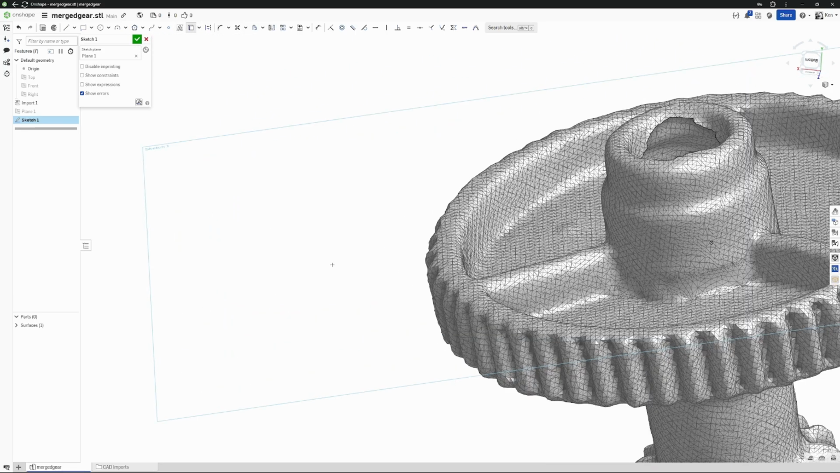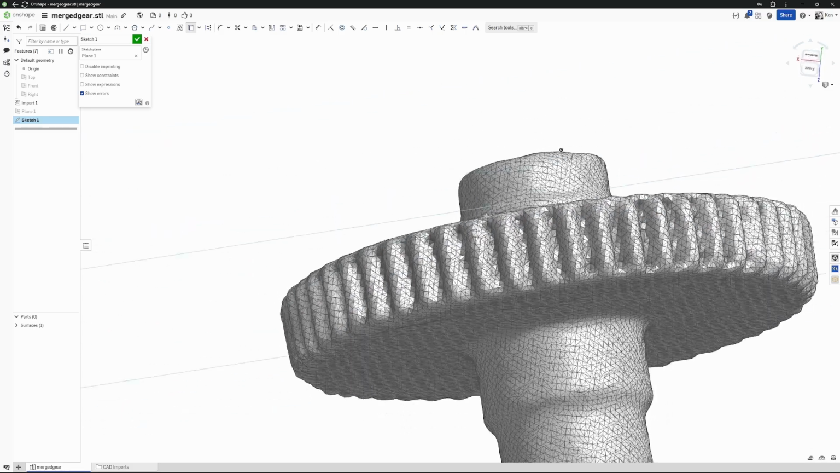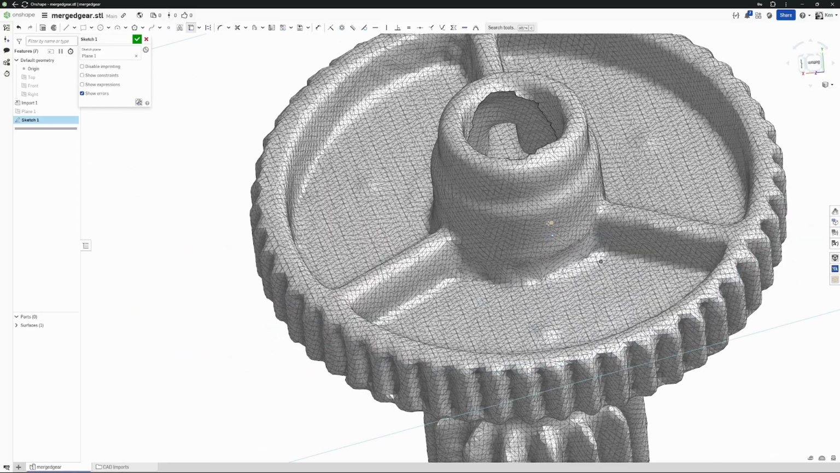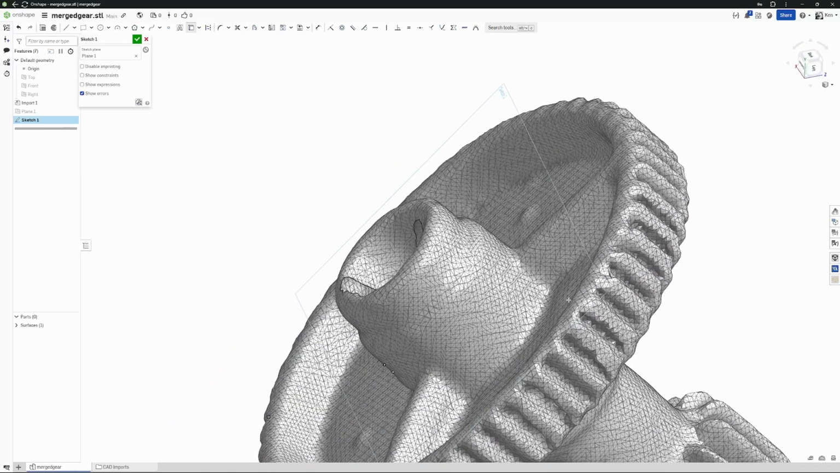So what that does is let me either use features from other models or project them onto this plane. Now, since this plane is now perpendicular to this shaft, I can actually select points on it. They don't have to intersect perfectly. But if I grab a few points, you'll see how it projects down to that sketch plane I created.